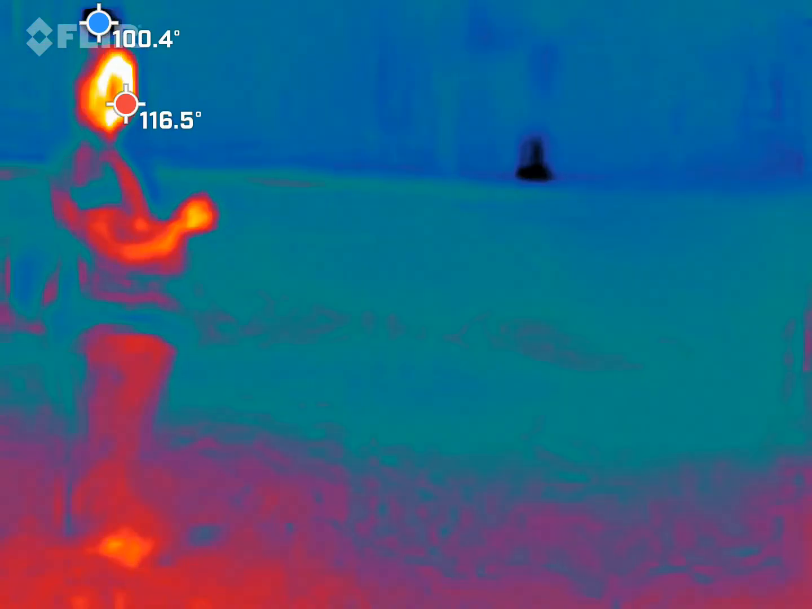So lasers, you can definitely work with them in here if you'd like. Obviously, we're not bothering anybody. Just keep them on the ground.